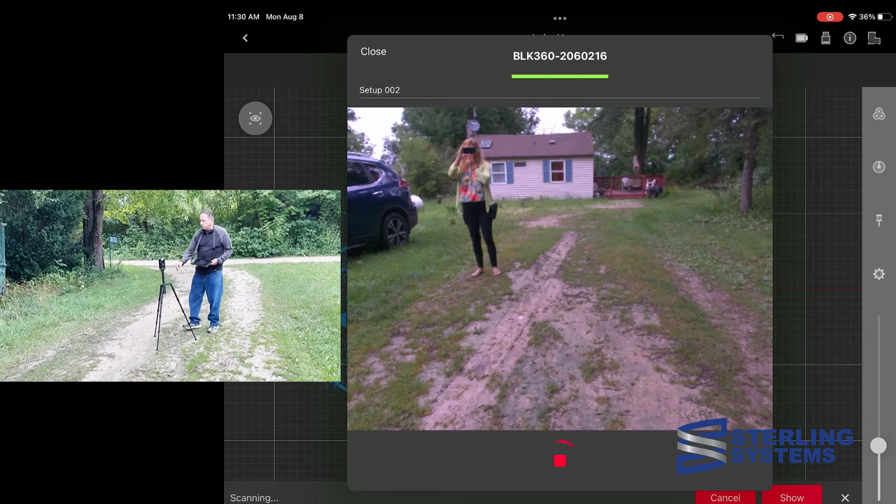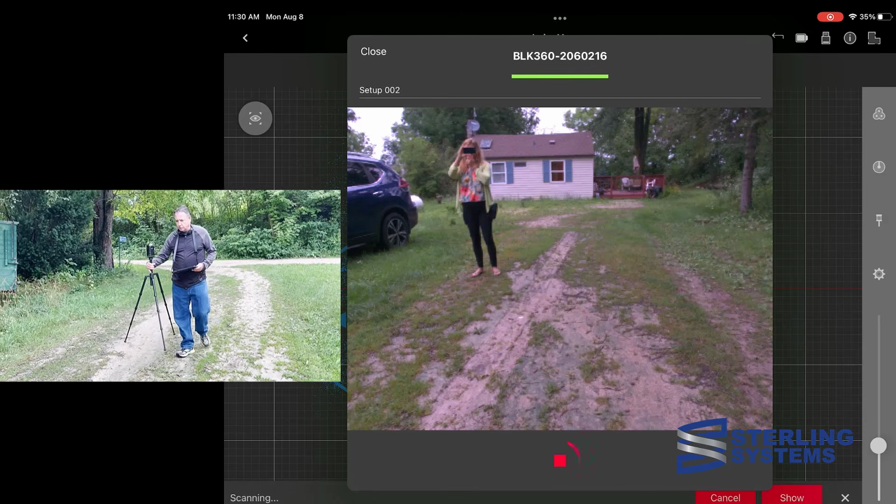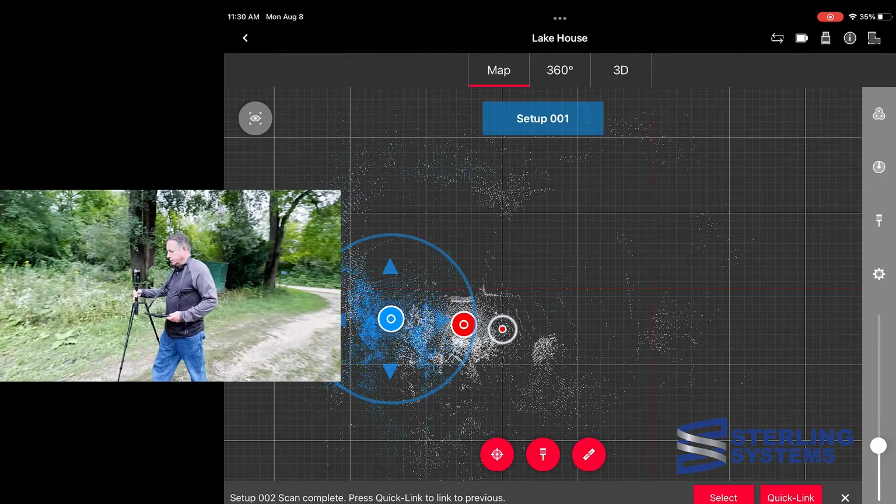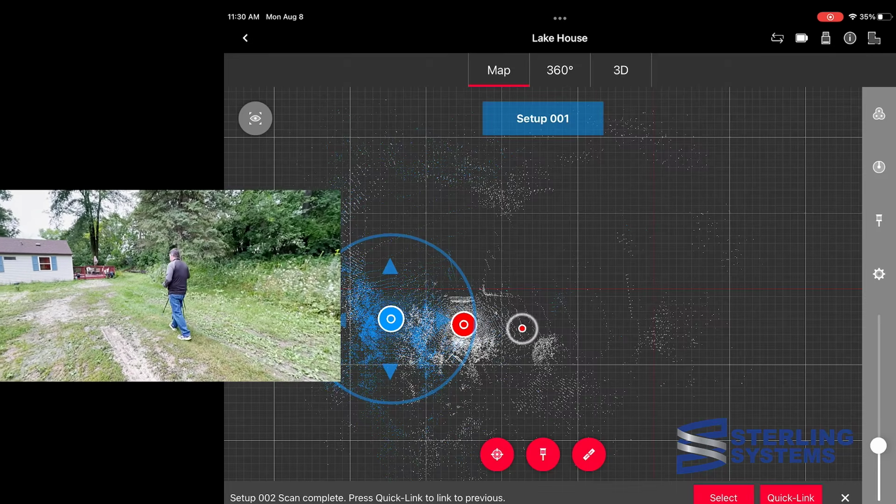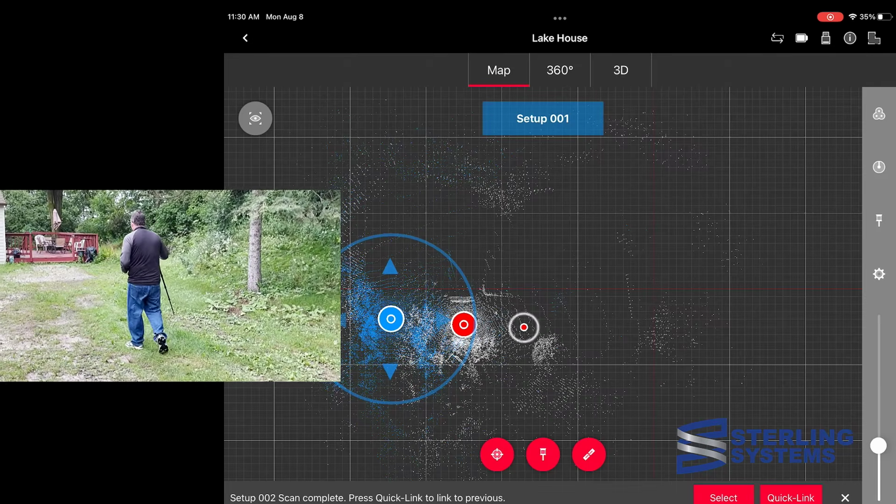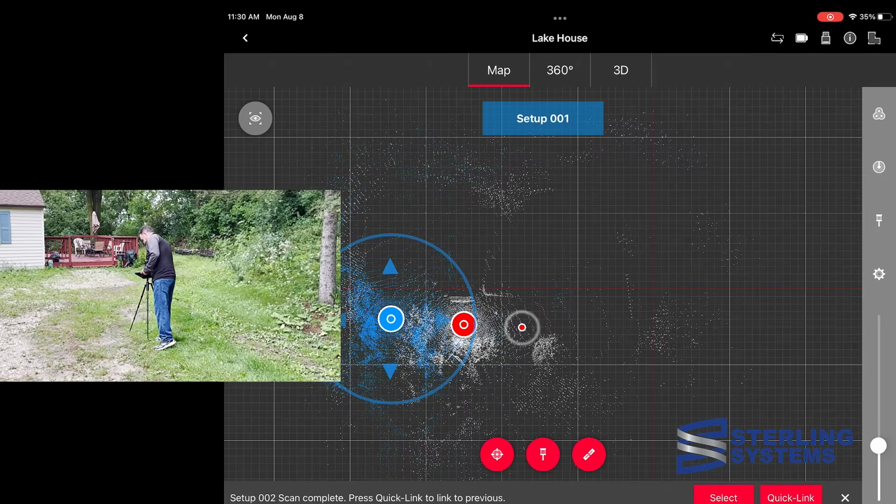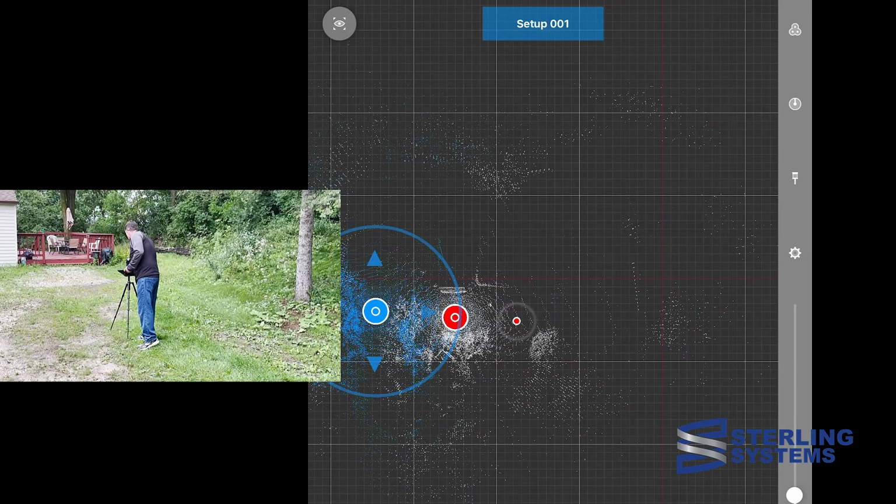I'll pick up the scanner and move to the next location, and you'll see on the tablet in just a moment that it again is tracking my location. So as soon as I set it down, it's pretty much registered. And then we'll just hit play again for it to start the scan.